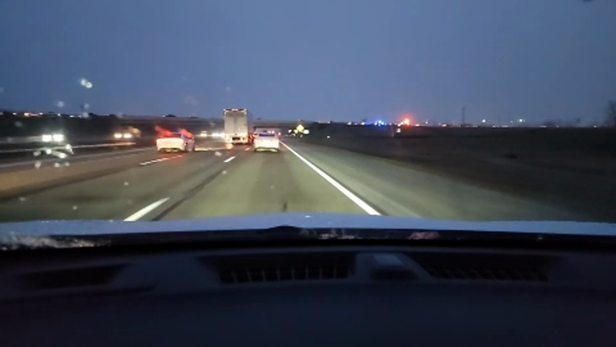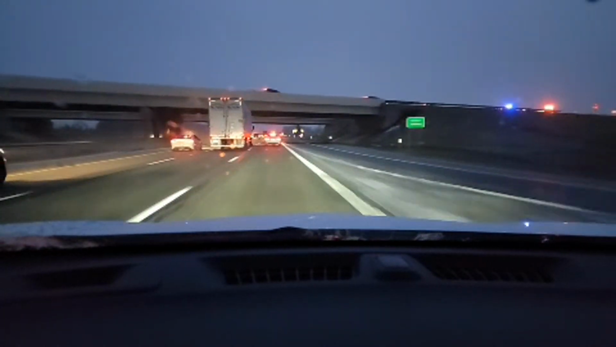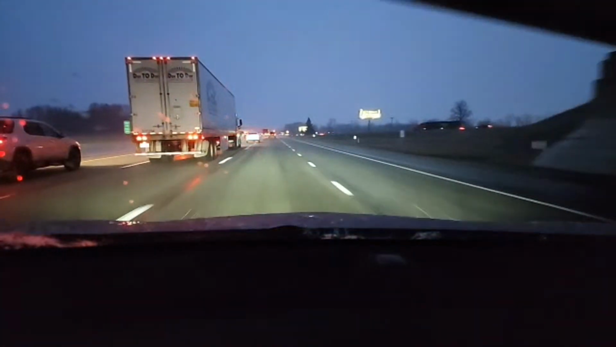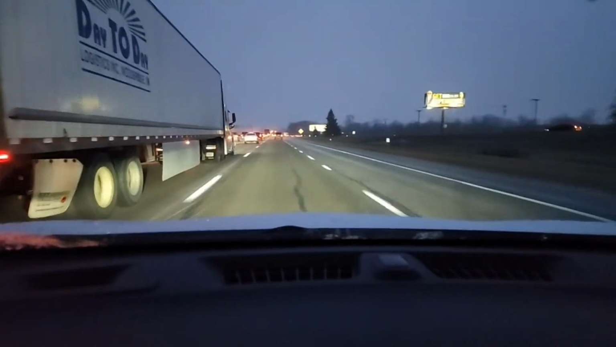And I'm trying to see the pace, the speed. I'm looking at the driving environment. What are people doing? What's happening? That white car cut behind a semi-truck. And guys, I'm not lying. This is definitely weird today.